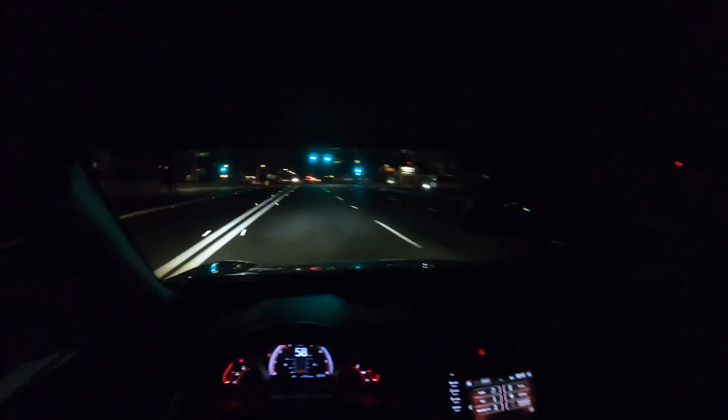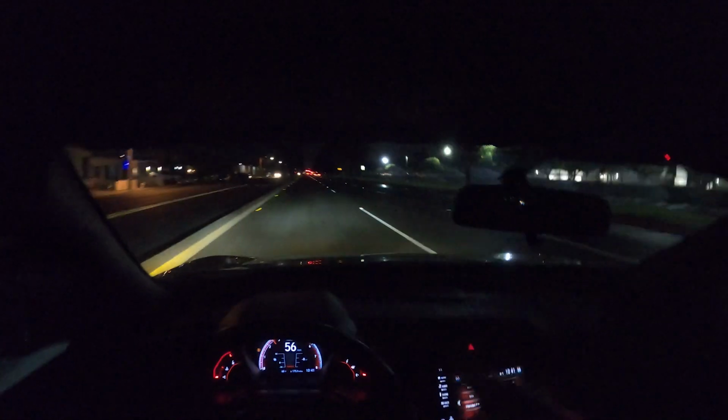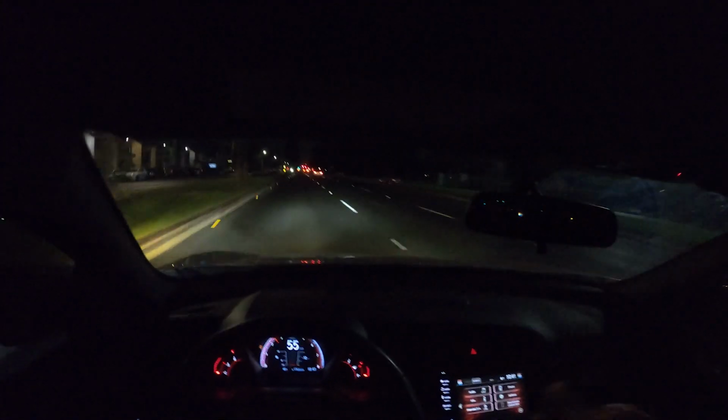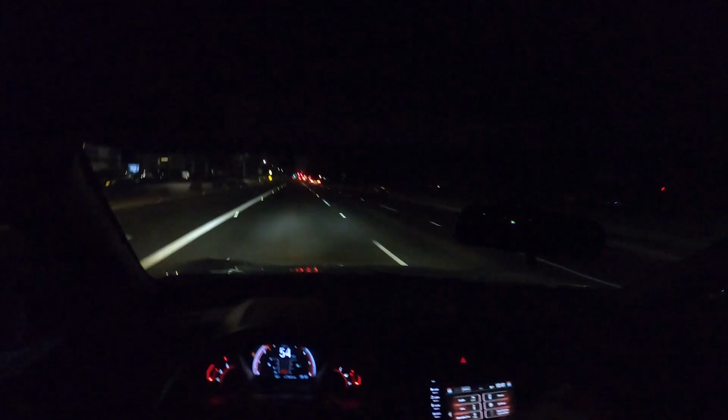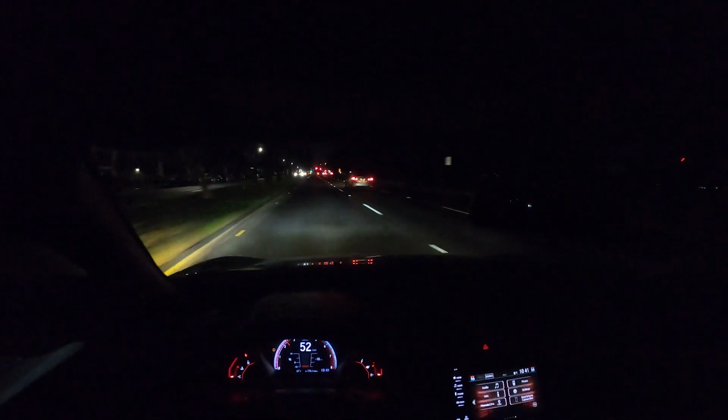Before we get on the freeway, I want to let you guys know what I have on the car, because a lot of you may not know what I have on it currently. So just a little rundown. I have a front pipe and down pipe from FKX Racing Catalyst. I have Grady's DDR exhaust. I have a PRL cold air intake, which is the Cobra intake.